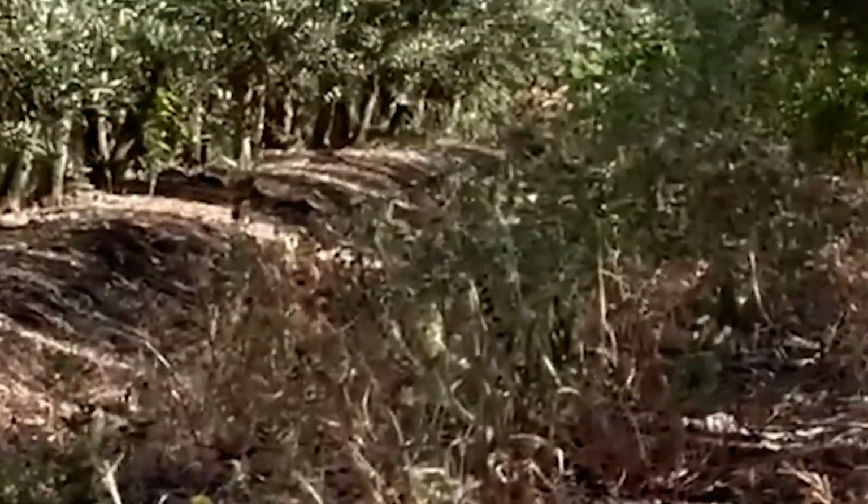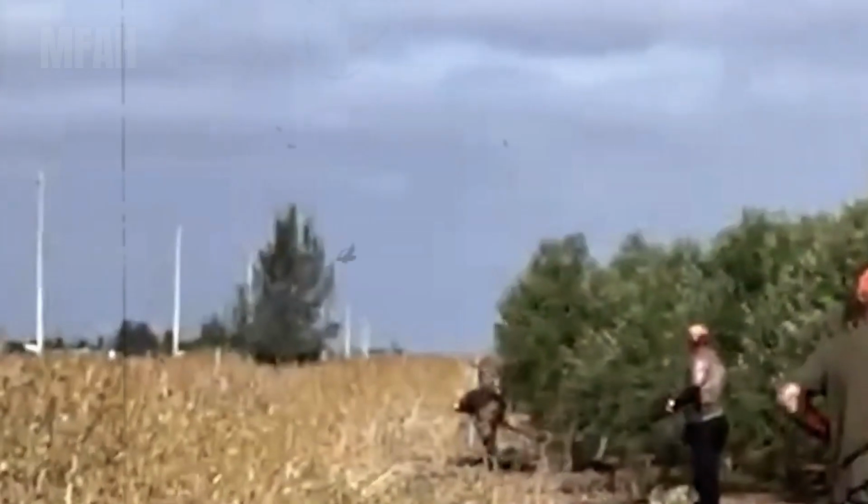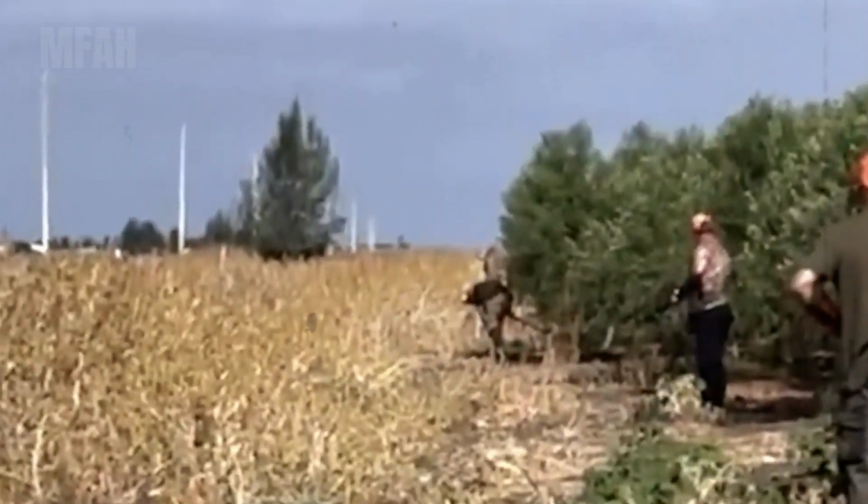Wild hogs are no longer just a forest problem. When they storm into farmlands and neighborhoods, causing relentless destruction, adapting is no longer optional. It's something American farmers must do to survive and continue working the land they call home.